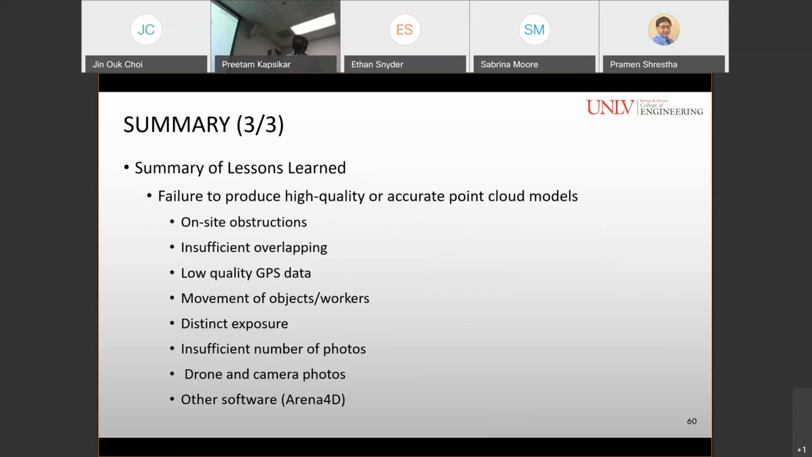So the summary of lessons learned: the software failed to produce high quality or accurate point cloud models due to on-site obstructions, insufficient overlapping, low quality GPS data, movement of objects or workers, distinct exposure effect, insufficient number of photos, drone and camera photos, and other software.